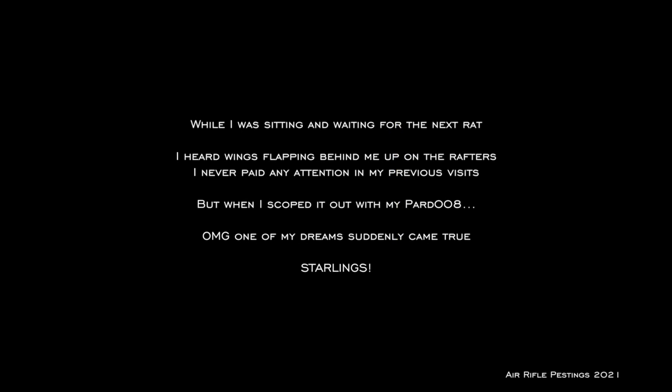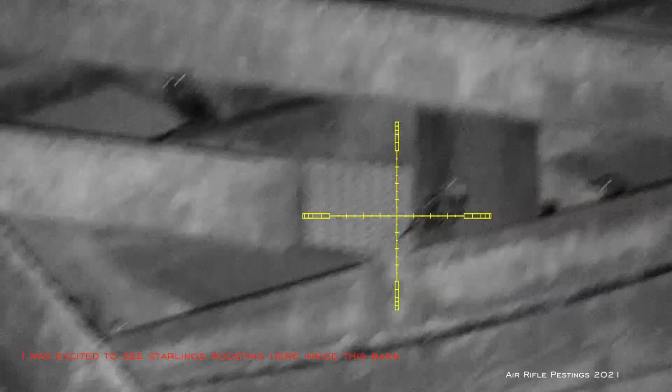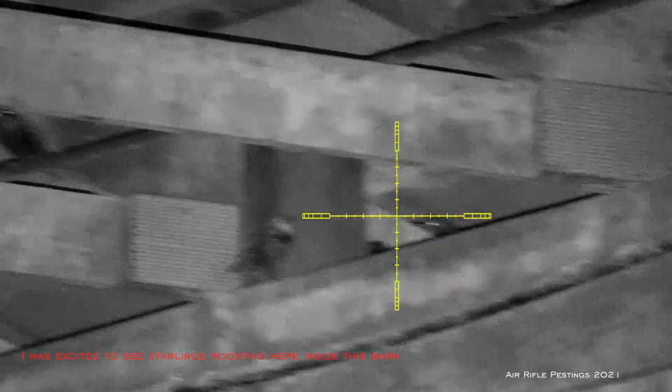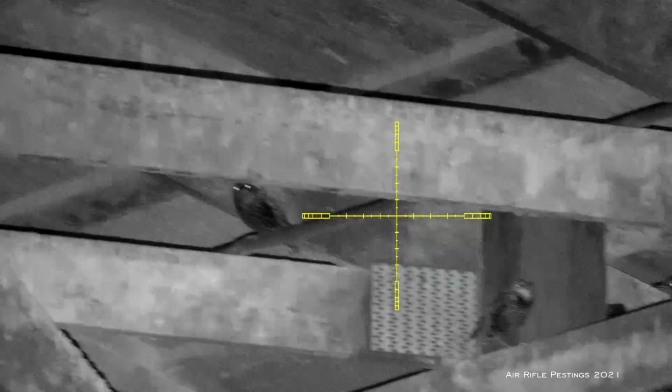So what happened here was I was just sitting there waiting for the next rat to come up, and all of a sudden I heard some wings flapping above me, behind me actually, up on the rafter. So I decided to put my scope on it, and lo and behold, I saw a whole bunch of starlings here. I never paid attention to it on the previous visit that I was there, so I was surprised to see them. But anyway, there are probably about 30 starlings here tonight.